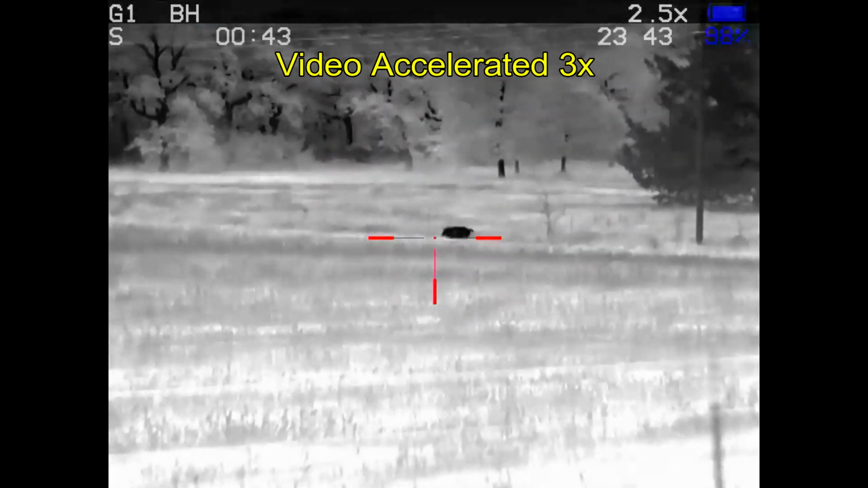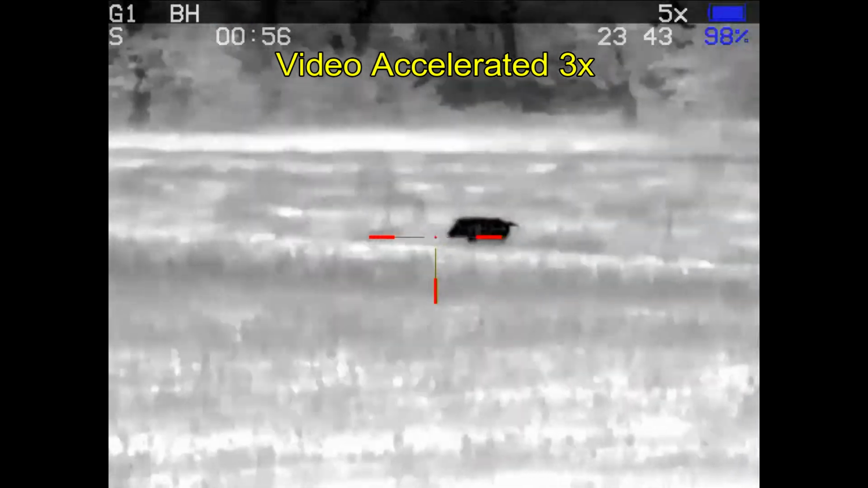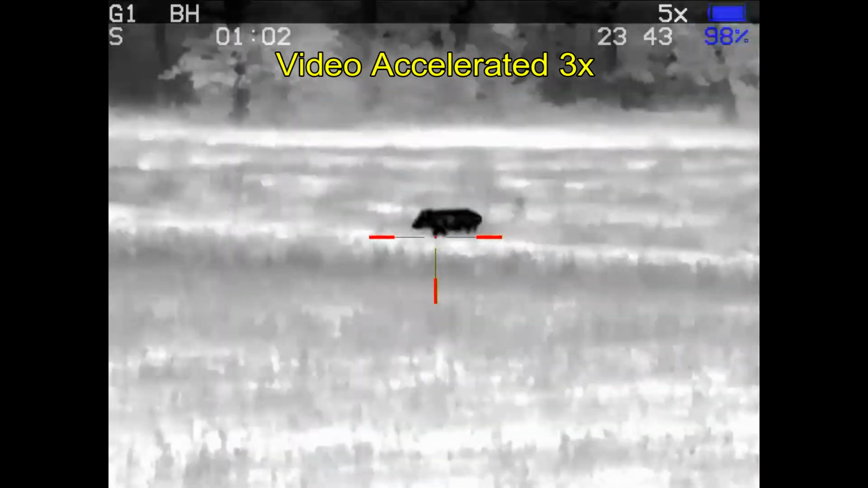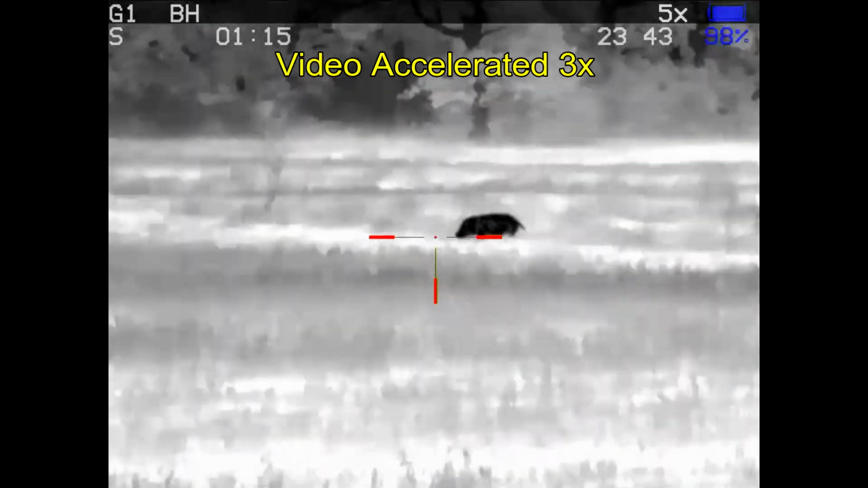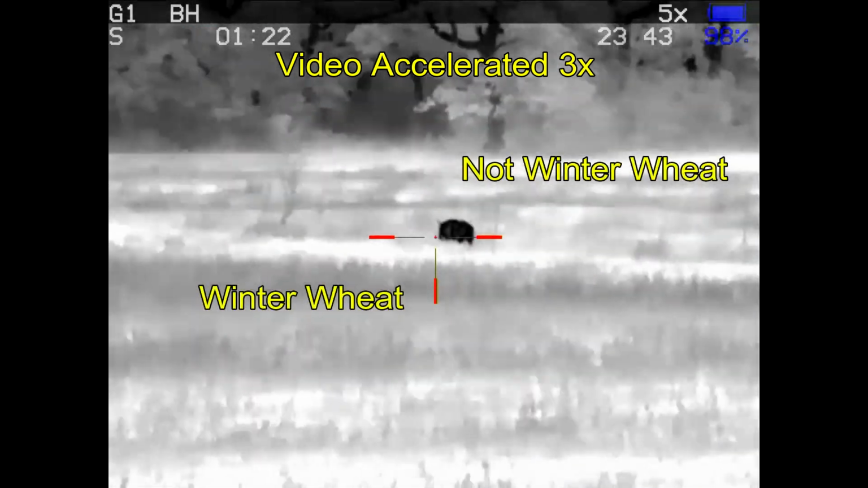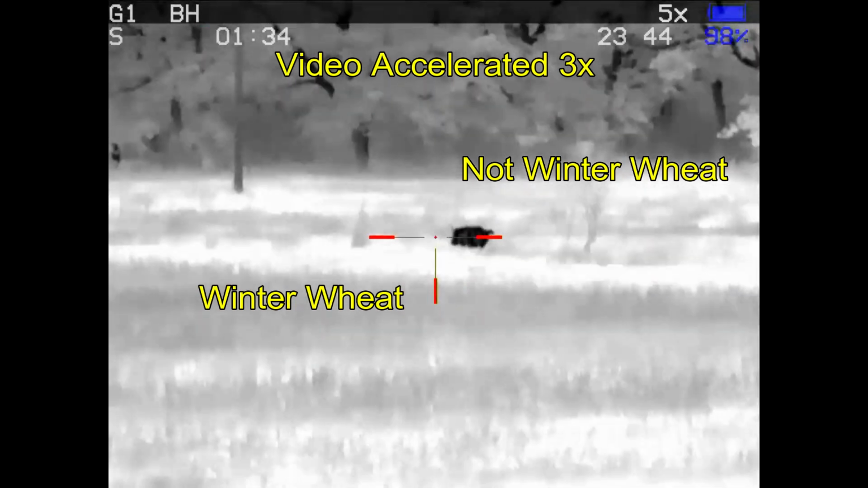Now what he's doing right here is he's actually looking for a nice hole in the fence to pass through. He could cross just about anywhere, but he's actually looking for a hole in the fence. And why is he doing this? Well, on this side of the fence is winter wheat. On the side of the fence where he is right now, there is no winter wheat.